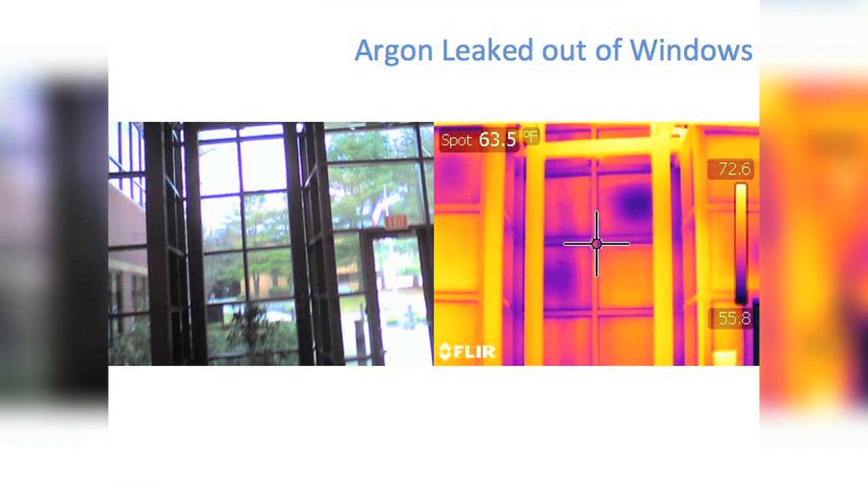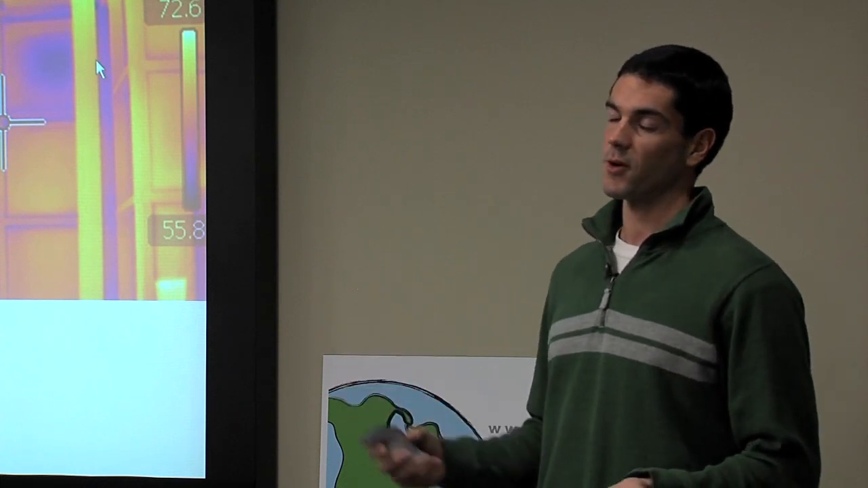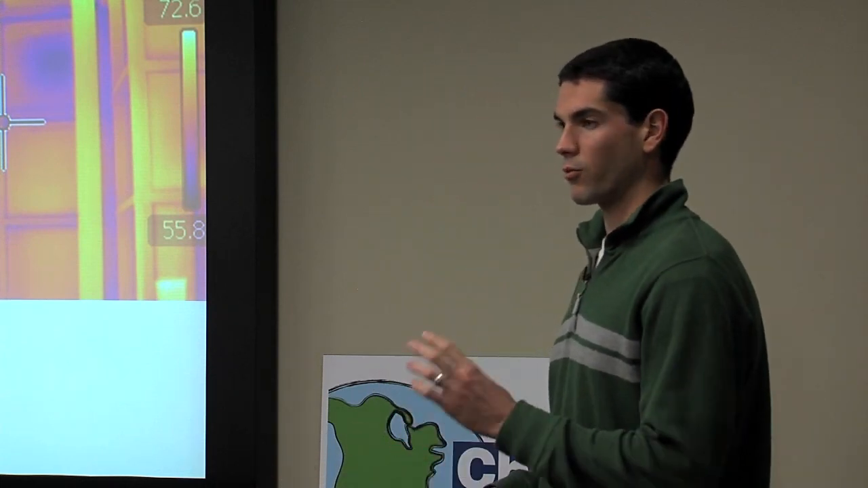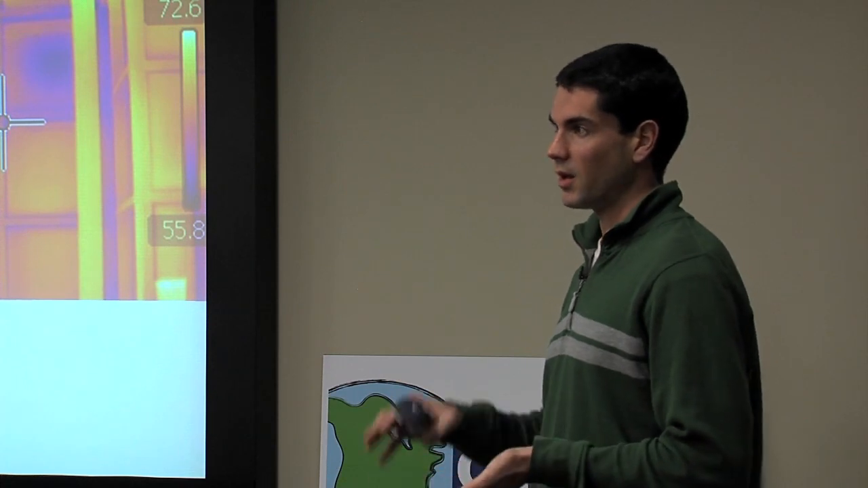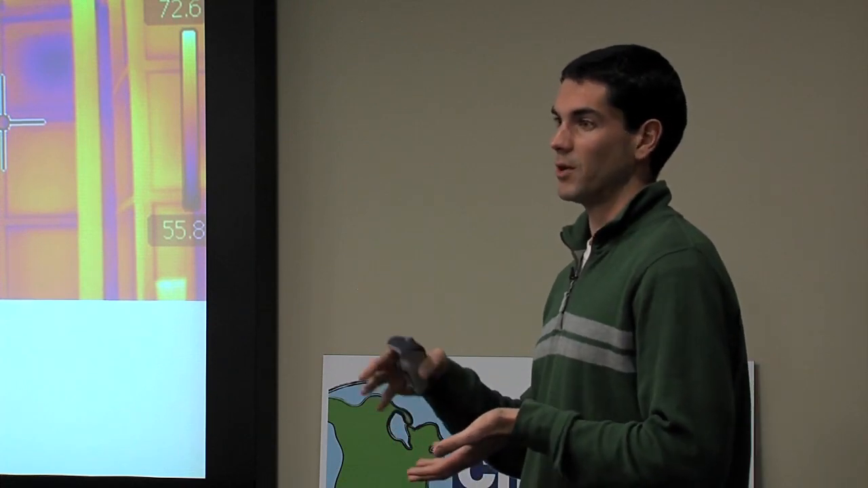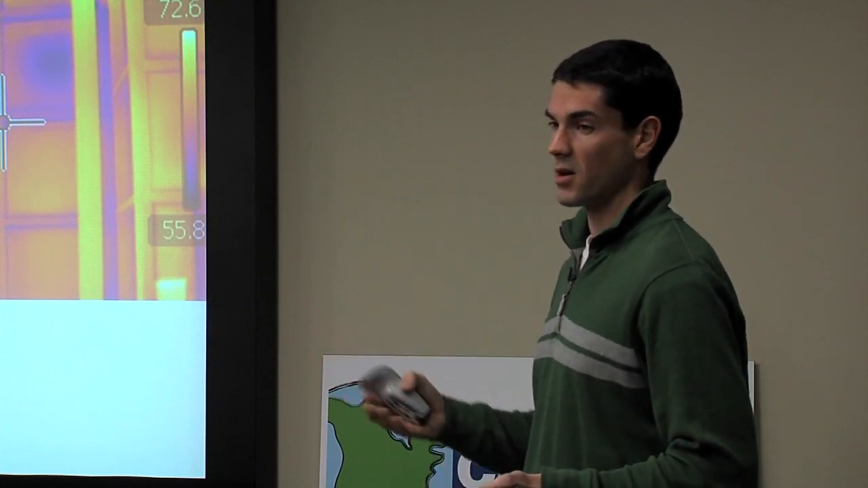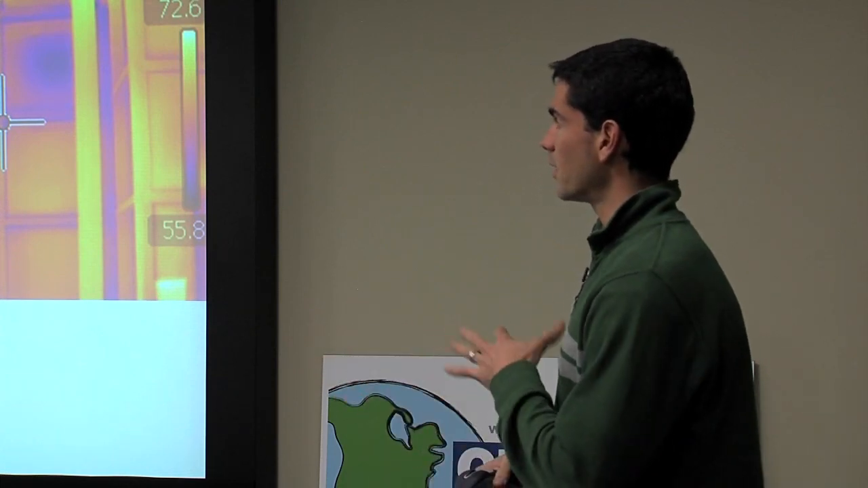So we got 55.8 degrees to 72.6, and that's just the range as far as the colors go. Now you can tighten that range or widen it, and it increases and decreases your color contrast. So if you're looking for really small differences in temperature, you can take that range down to 10 degrees or so. And if you're looking for a wider area, you can open it up farther.